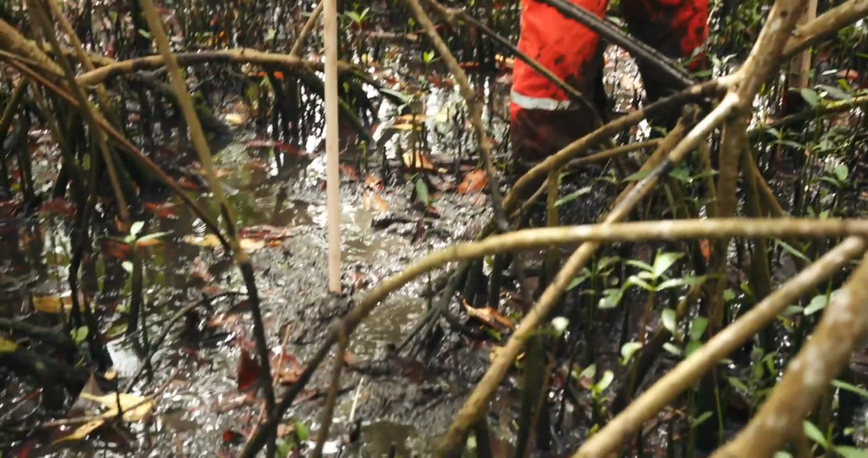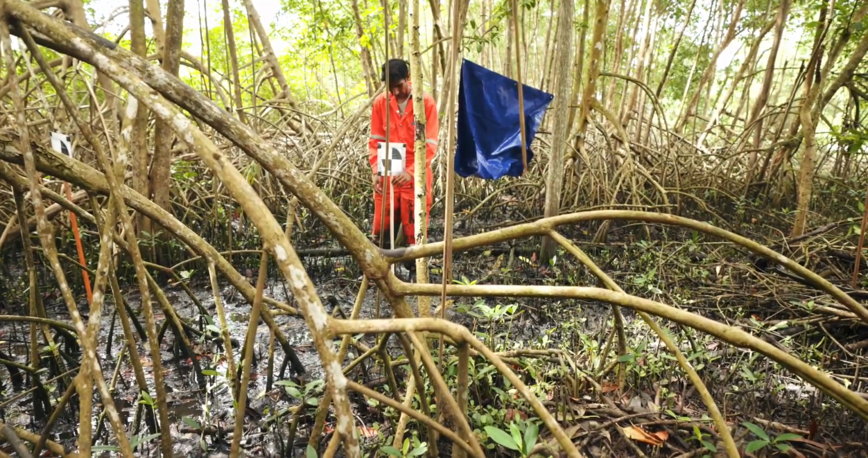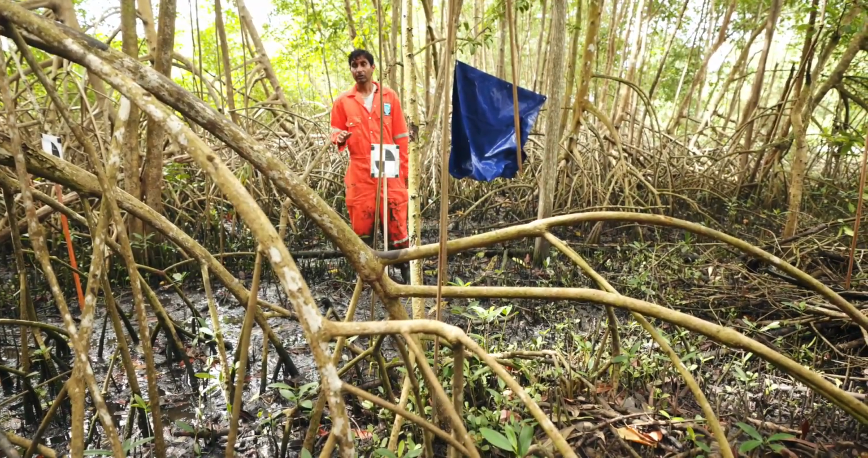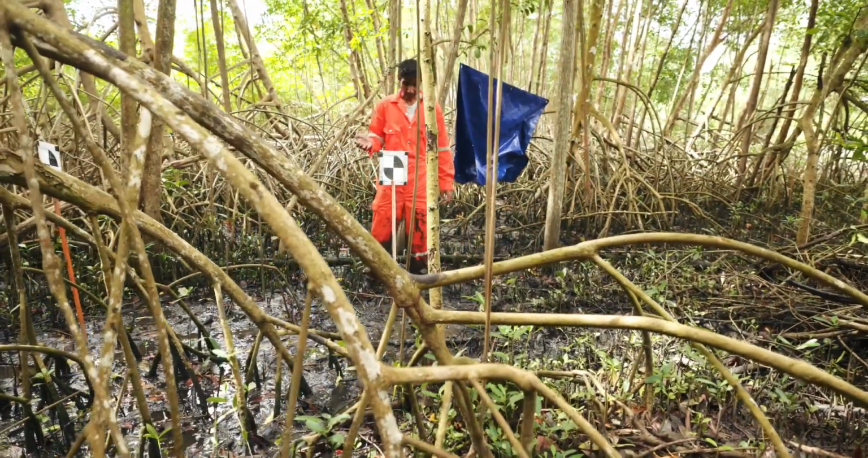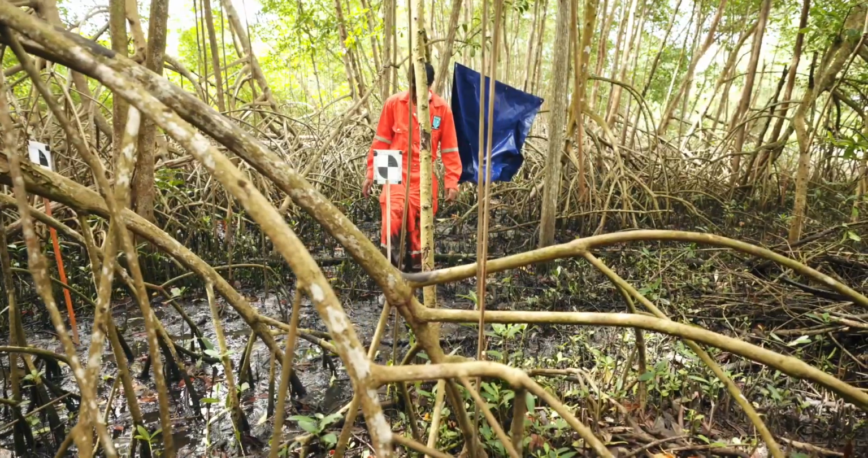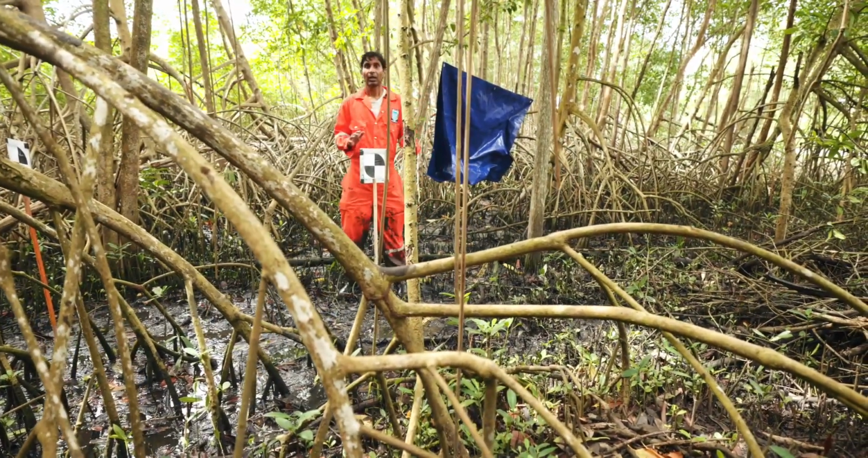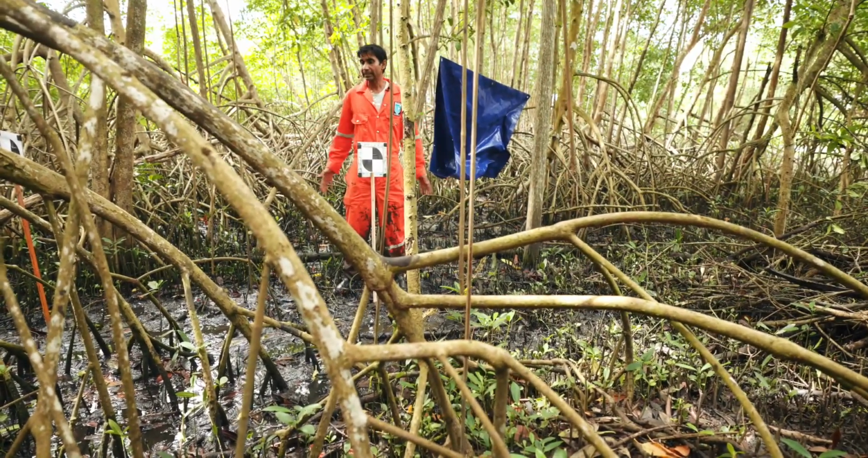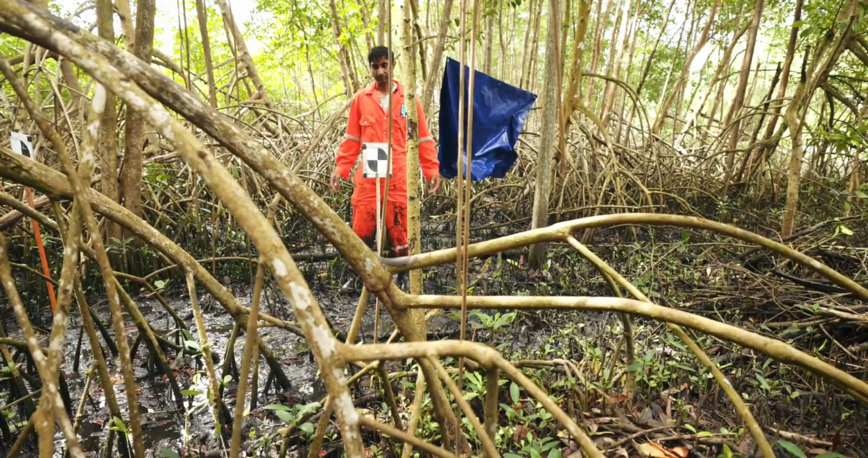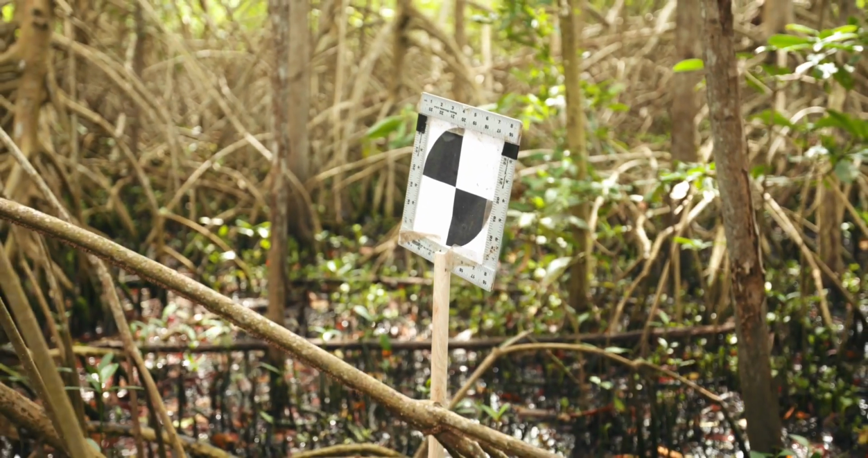It's important to make sure the targets are well in the ground so they don't move. Also, once you start scanning, you don't step near a target. For example, if you step near this target, just compression of the soil will move it. So you don't want any targets to move once you start scanning. So always give the targets a wide berth. Once they're placed, stay at least half a meter or a meter away from them.